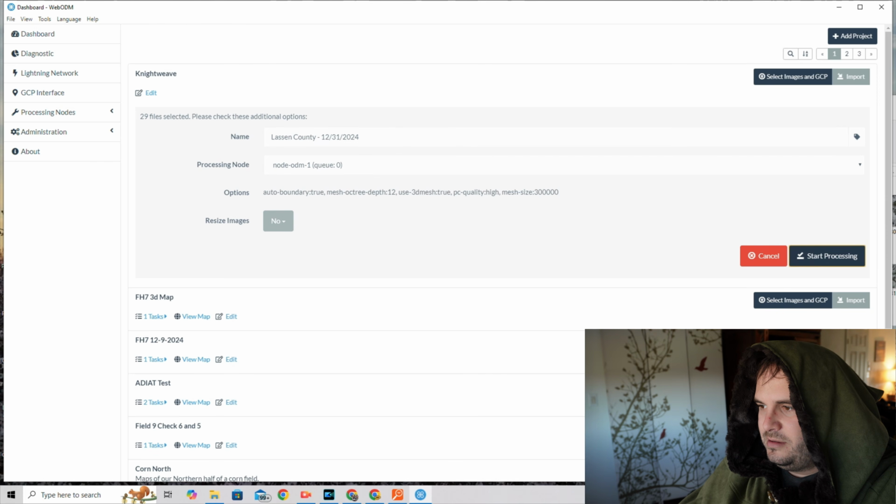3D model, let's go. Because WebODM processes on your PC, it's going to use all of your own hardware to create the orthomosaic, 3D model, whatever you're looking for. We're going to also use one of my favorite programs for search and rescue, Nova, which is slightly more expensive, but not all that much. They're still a freaking great deal. You have to check them out. But we're going to go ahead and upload all these photos to Nova as well.